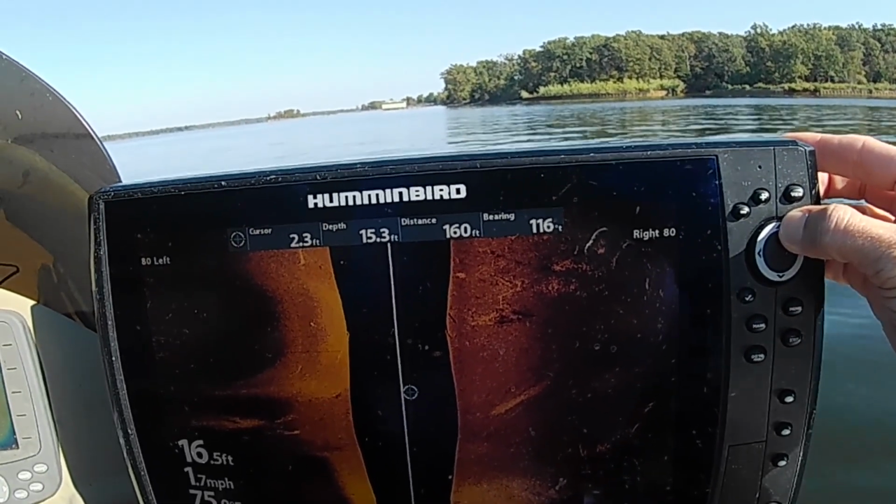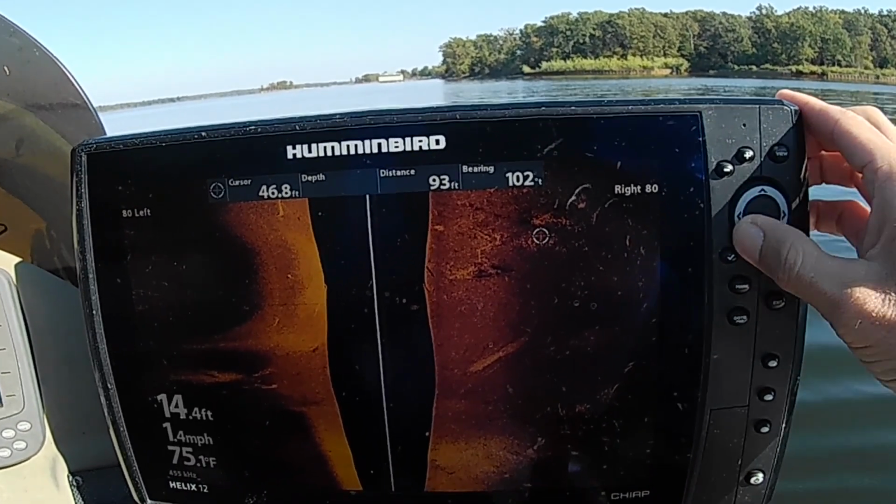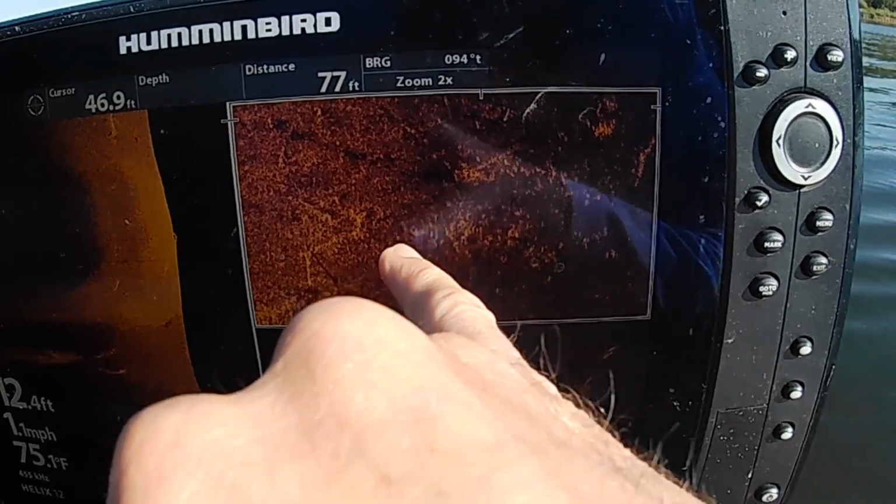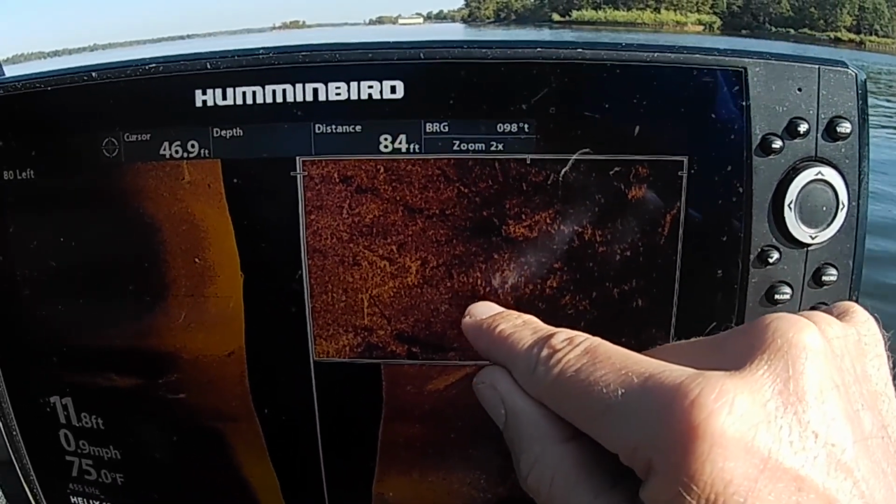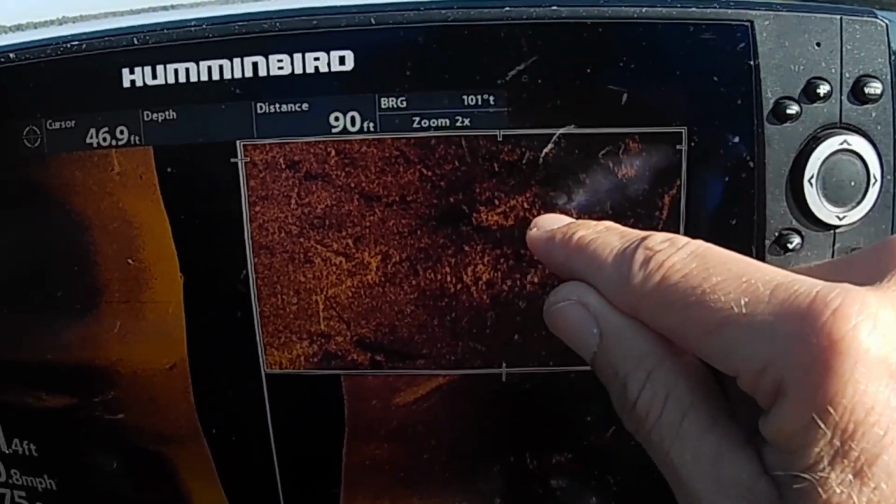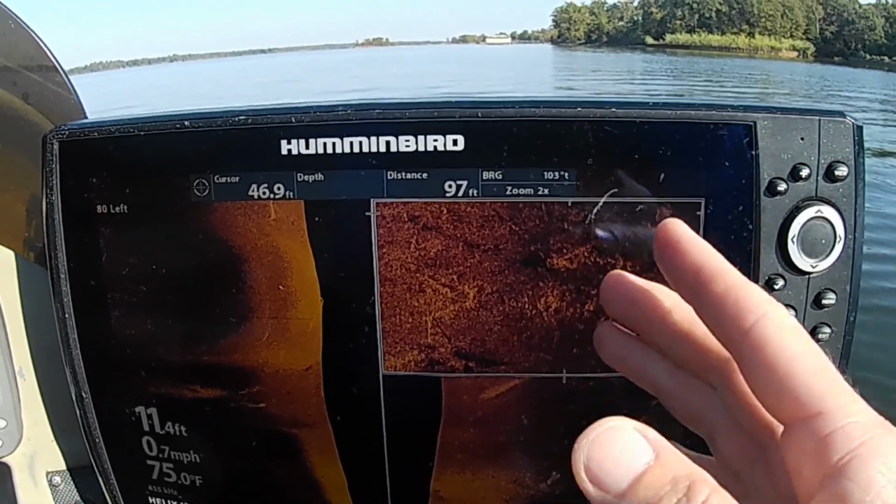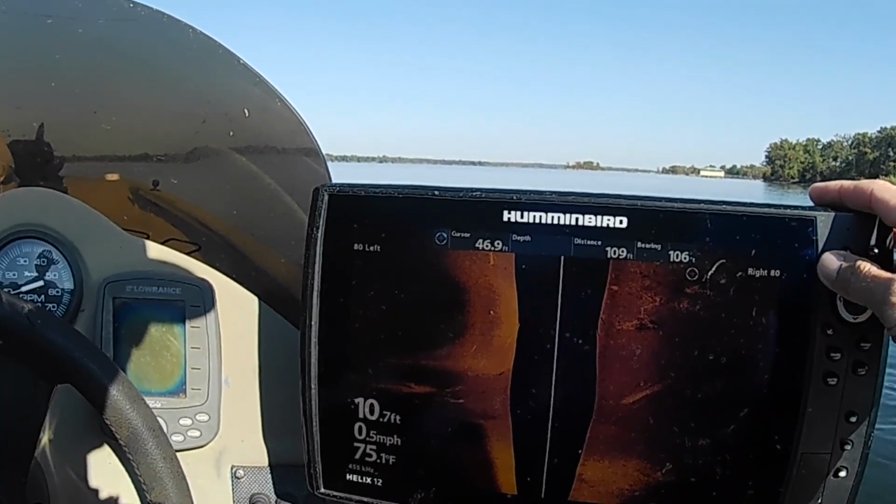Let's see, I'll zoom in on it real quick and show you what they look like. Okay, there's two pieces of brush laying right here, and you can see what looks like little pieces of rice, I guess, scattered all through that brush. And more than likely, as many as it is, it's going to be crappie. I don't think it's going to be that many bass, or if it is, I need to get my bass poles out. Let's get back out of there again.